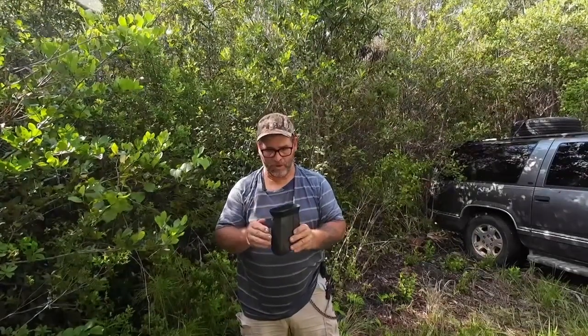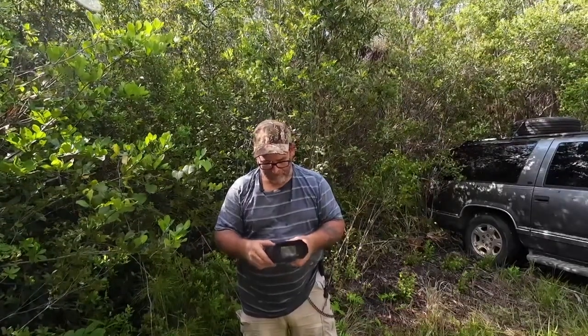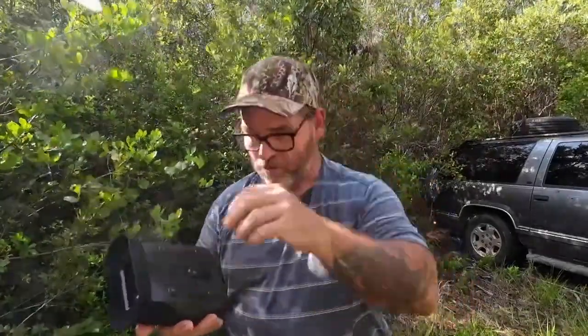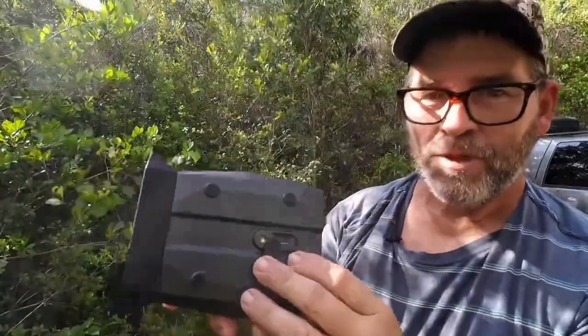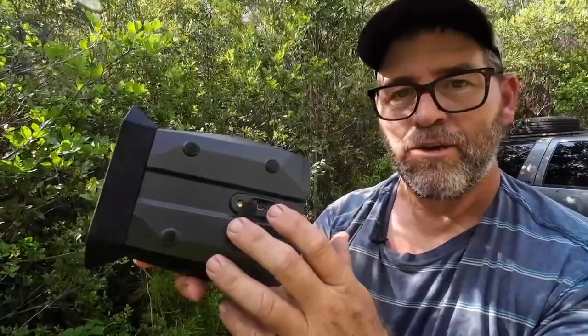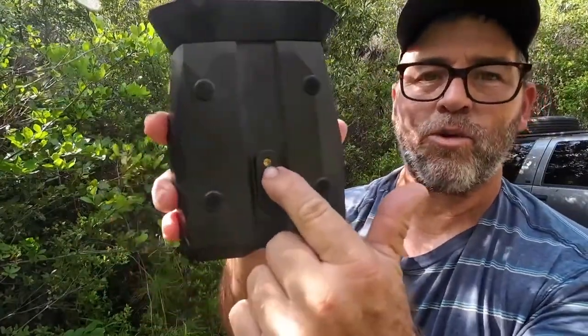All right. Hope you guys enjoyed seeing those clips and what this little unit can do. This thing I didn't show you when I was going over the features and the different buttons. There's your memory card and your Type-C connection for charging the unit. Right there, just behind it, is your 1/4-20 mounting stud threaded hole where you can screw it onto a tripod mount.